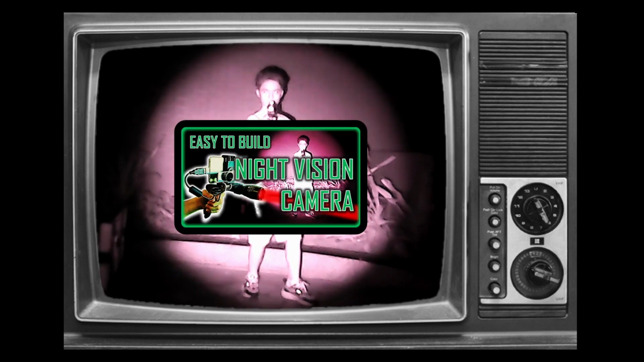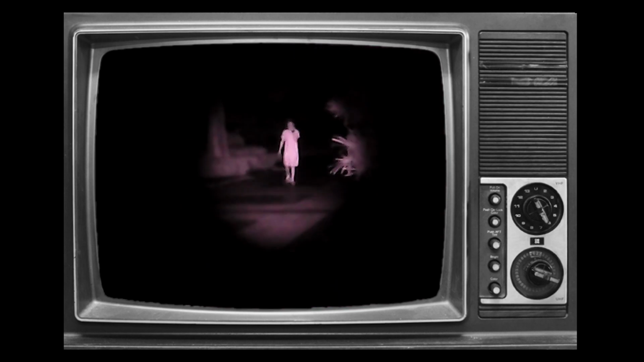In the first video, I showed how I made a night vision camera, from a really cheap and crappy webcam, and an old flashlight. That night vision camera system worked pretty well, but did have some drawbacks that I want to address with this upgrade project. Get ready for a high definition, precision optics upgrade.